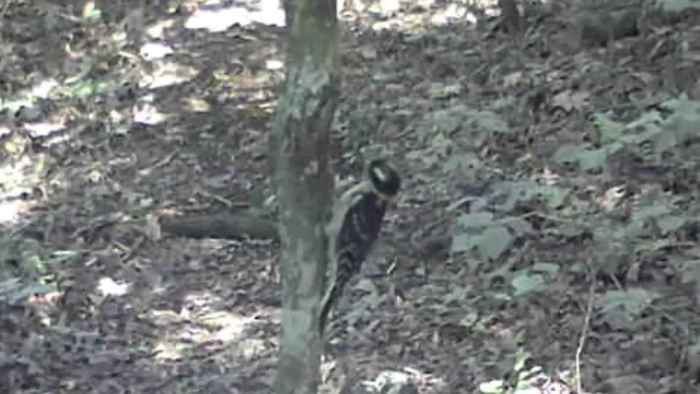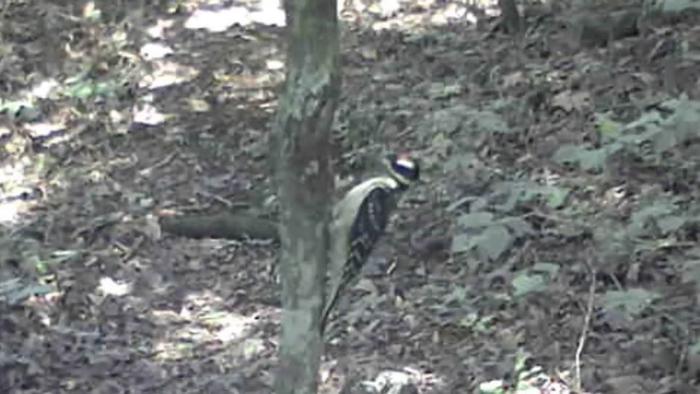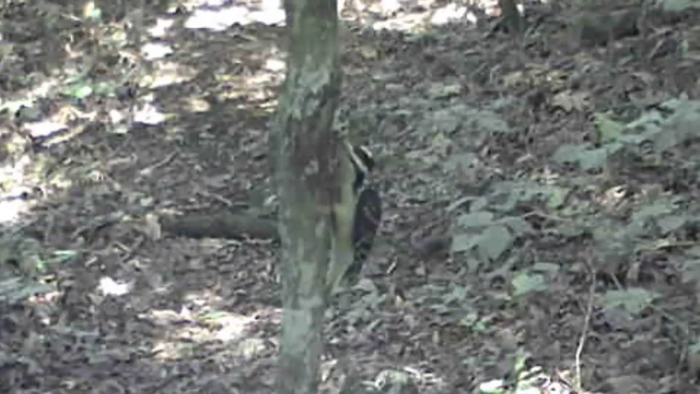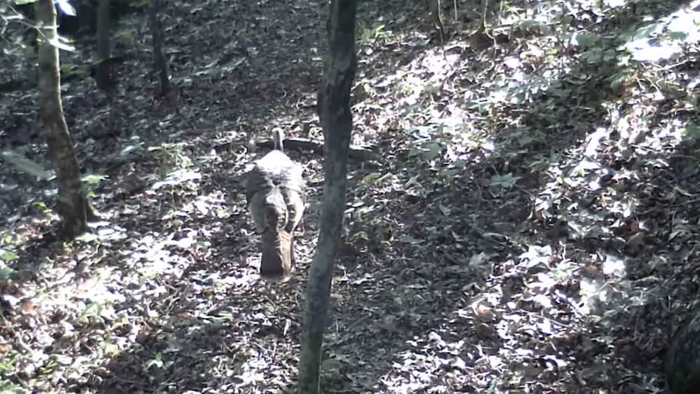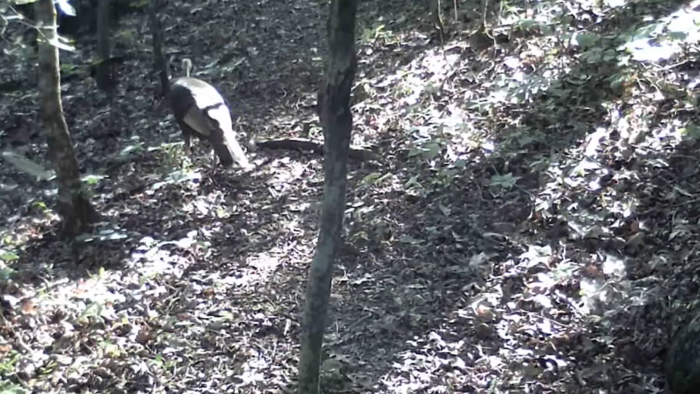And there's a little downy woodpecker. On a hot day. And the turkey, they don't like this heat much, but they do what they gotta do.